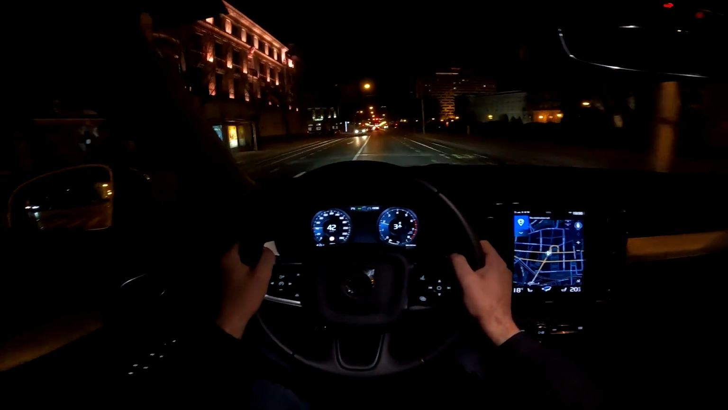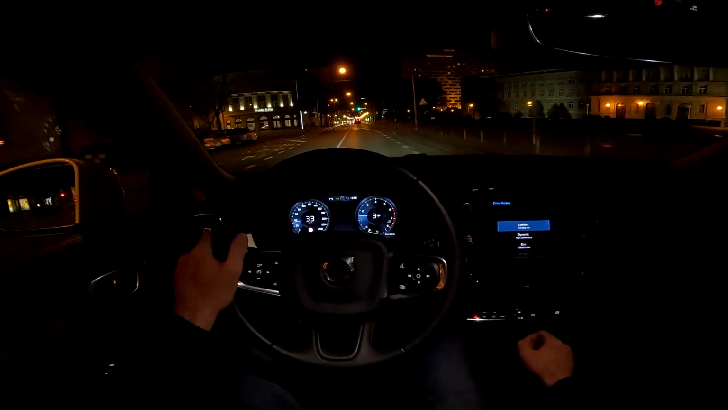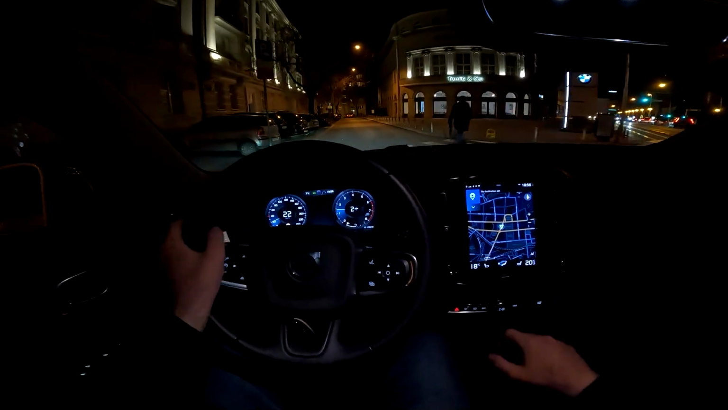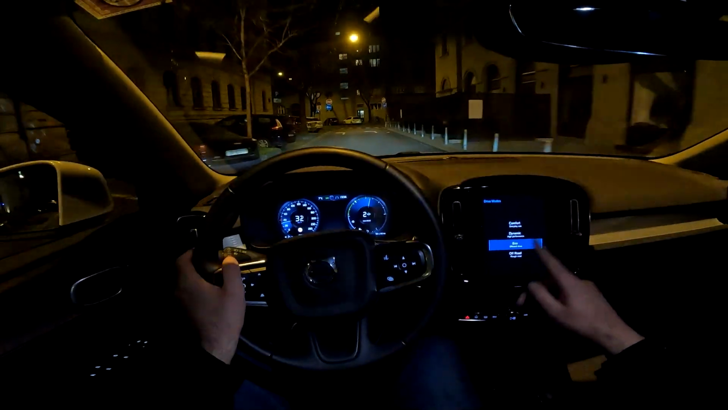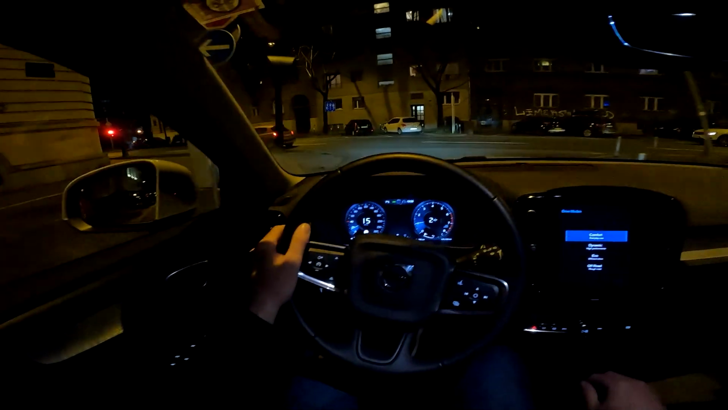This car also has 4 driving modes actually. You press this drive mode button to change them. So we have the comfort, dynamic, eco, and off-road, which can be selected only when you are driving at low speeds. Let's put it to comfort for now.